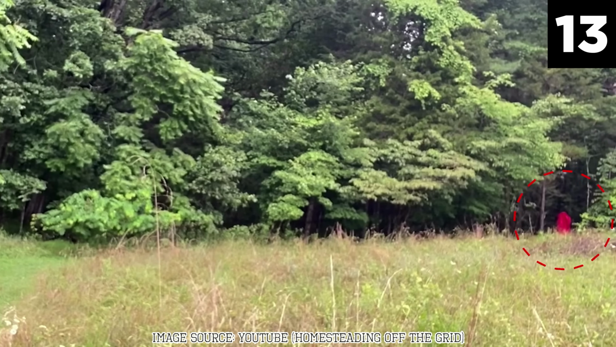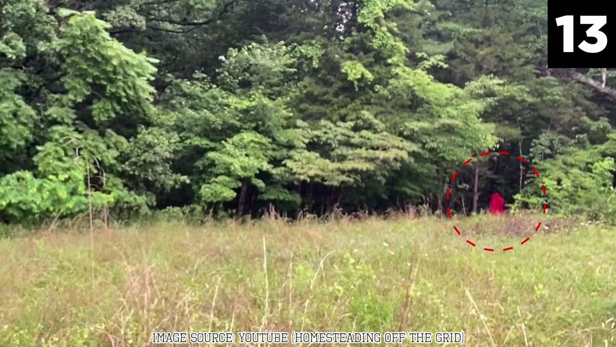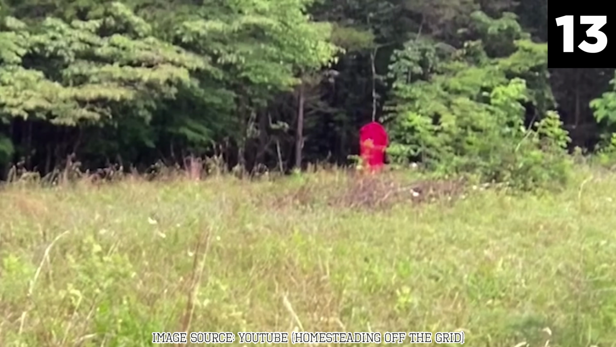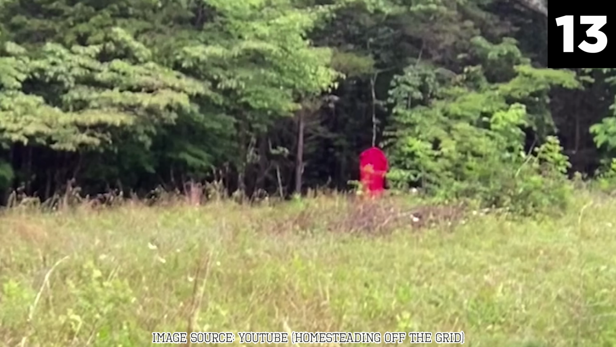The figure's movements are deliberate, yet unnaturally smooth, and its form is difficult to discern, adding to the unsettling nature of the sighting. The creature appears to be wearing some kind of hat, with what looks to be a Santa-like beard, and you could even argue, jeans.